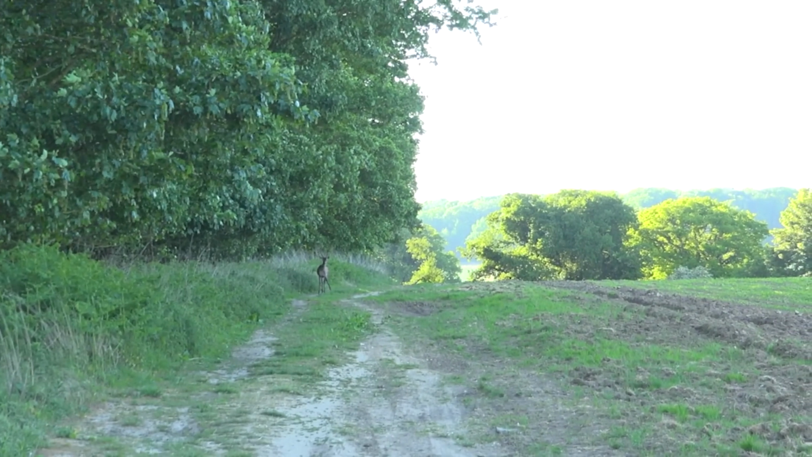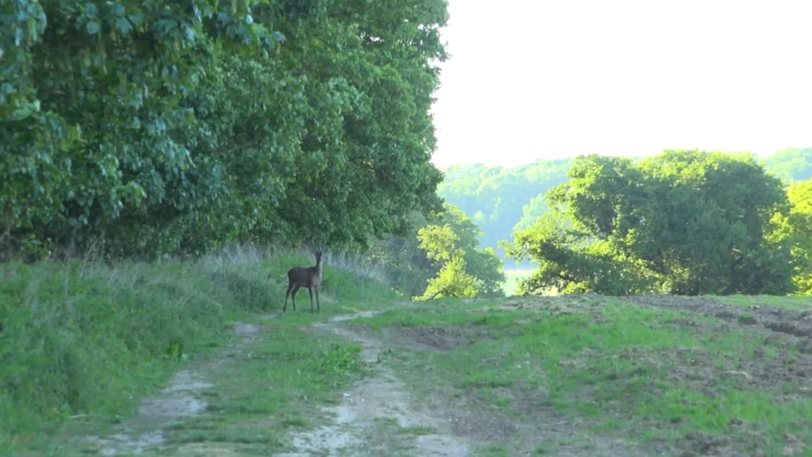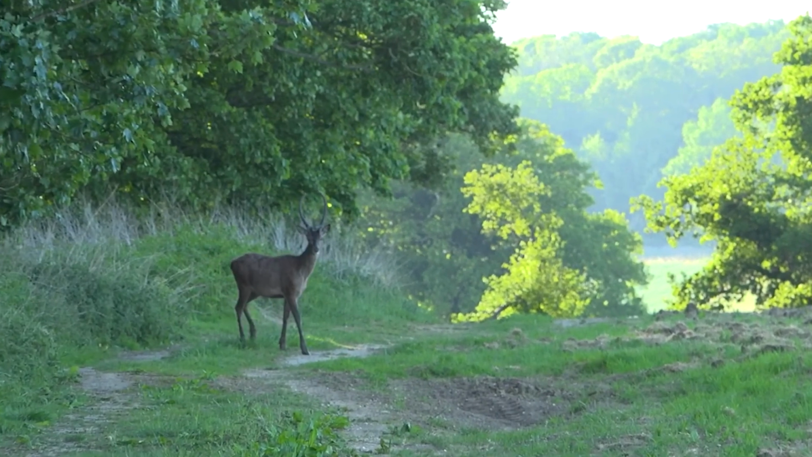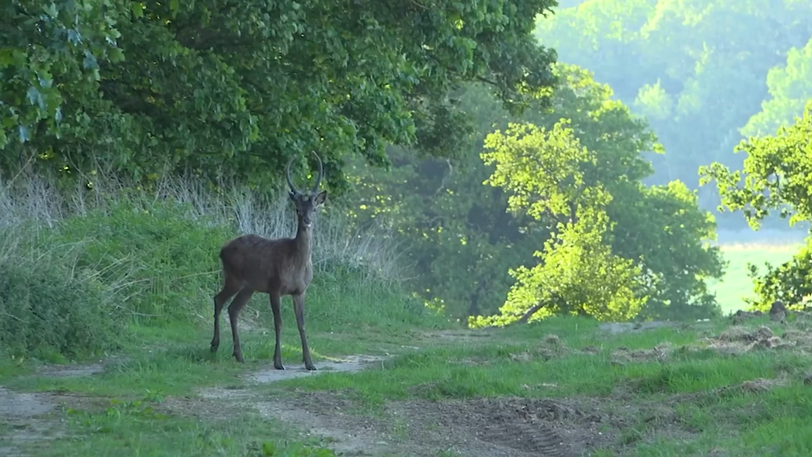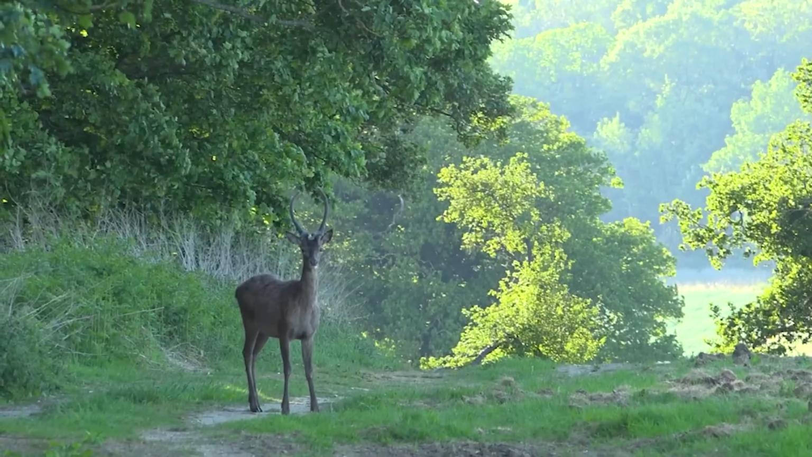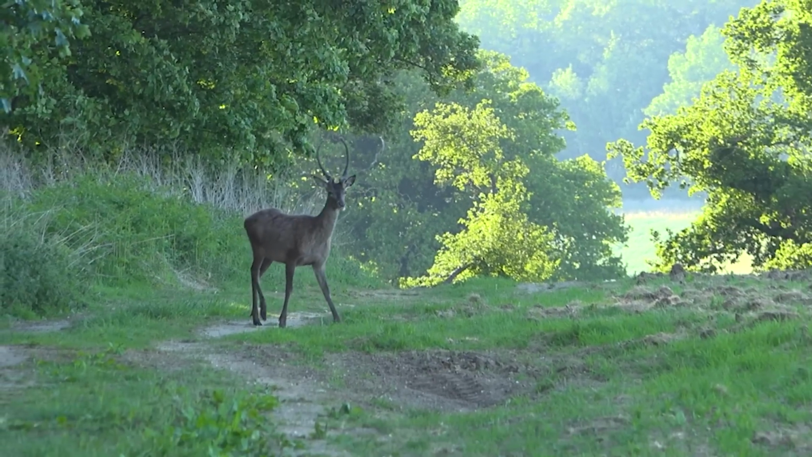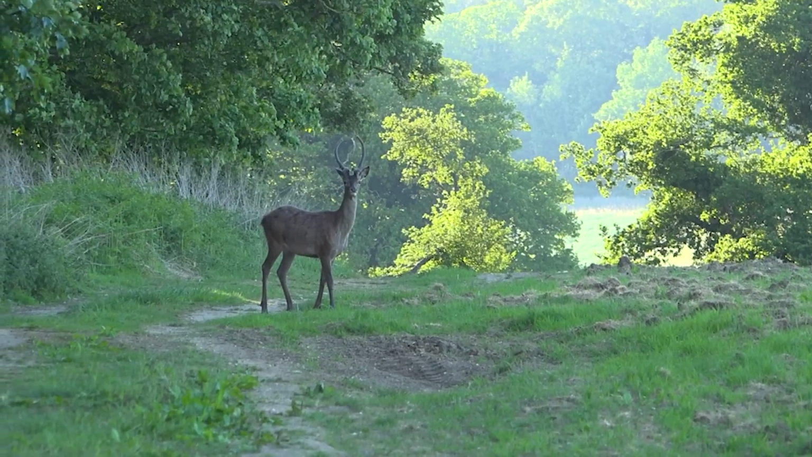I'm sure he's not alone, but we've got what looks like a lone red spiker in front of us. Quite a small thin body, but he's got a nice set of antlers for his first set. He's already got 4-inch brow tines on there. Although it would be nice if they were a bit wider, they're quite long, and with good brow tines like that, he'd be a good one to leave to see what he develops into.